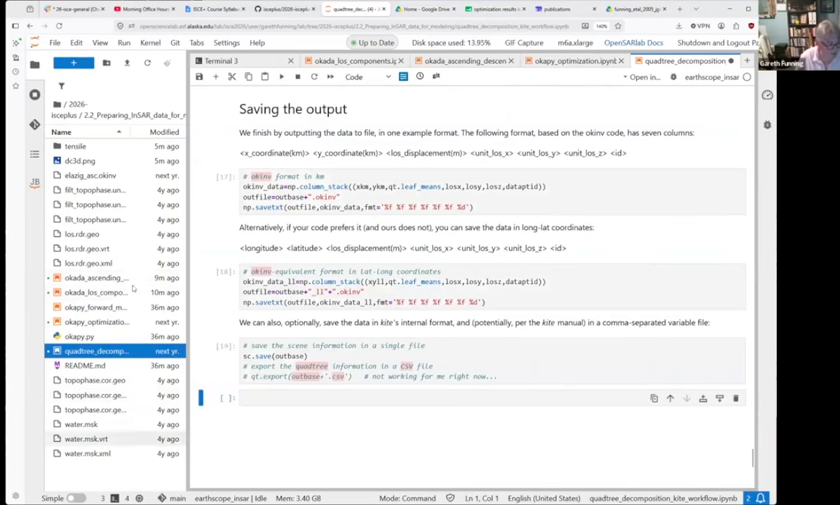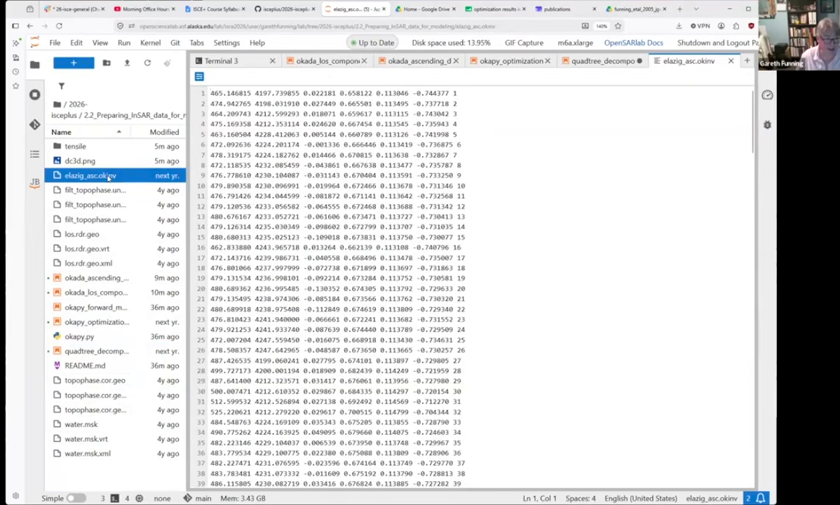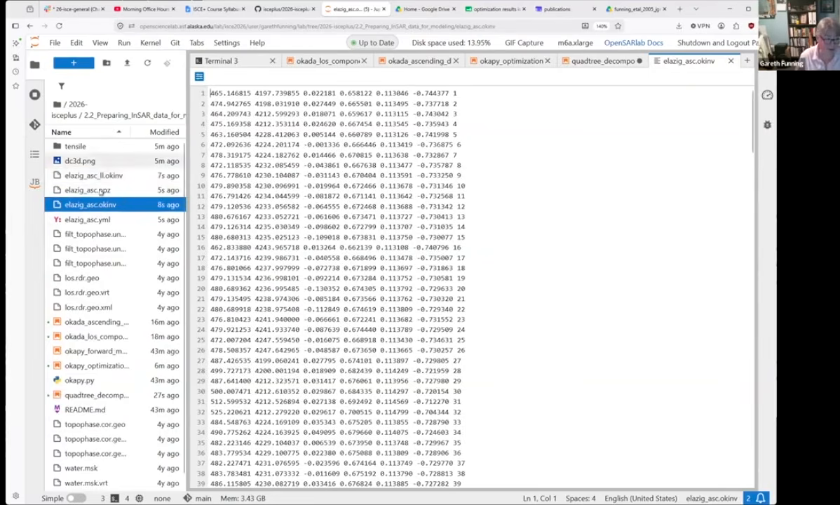Okay. So at the end of all this, it's made me a file called elazig ascending okinv. Okay, you don't have to worry about that. It's for Arcada inversion purposes. It contains the X and Y coordinates of each point, the displacement of that point in meters, and then here are the 3 line of sight vector components. We need that, of course, to convert between east, north, and up into line of sight. So that is what we have gone and made ourselves.